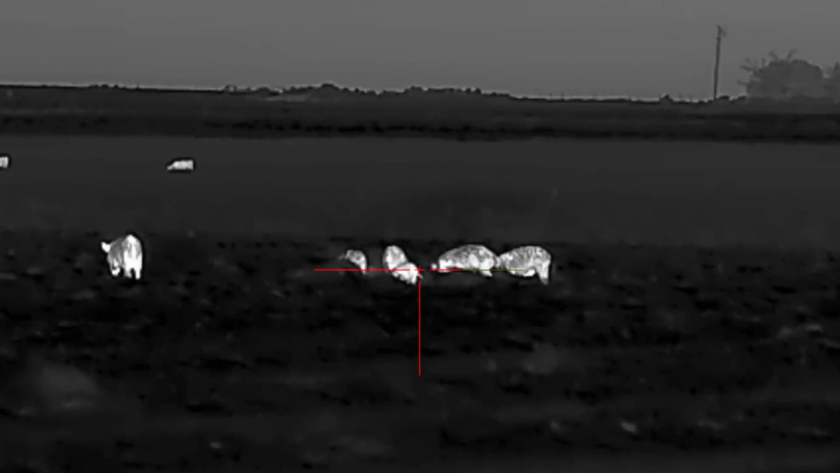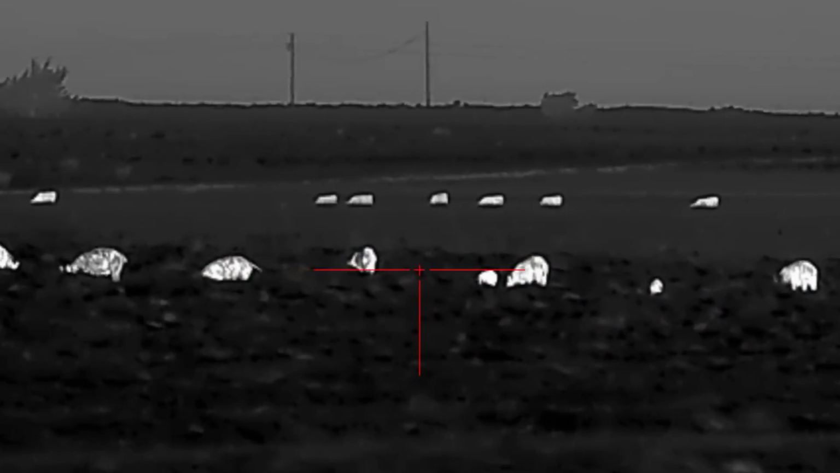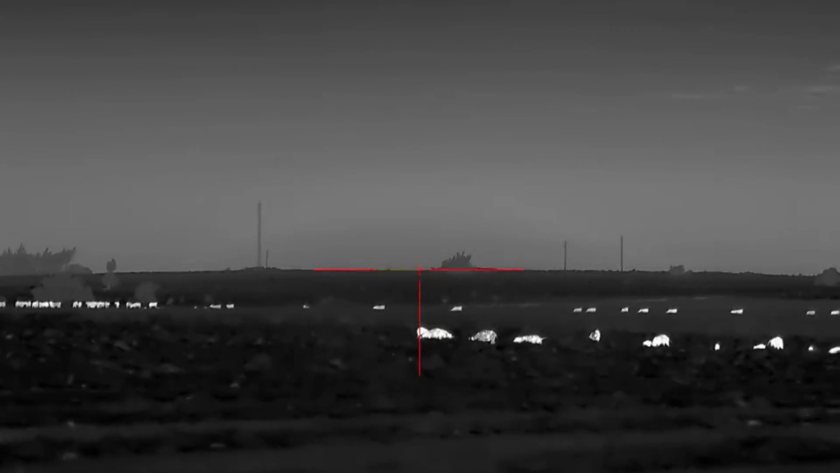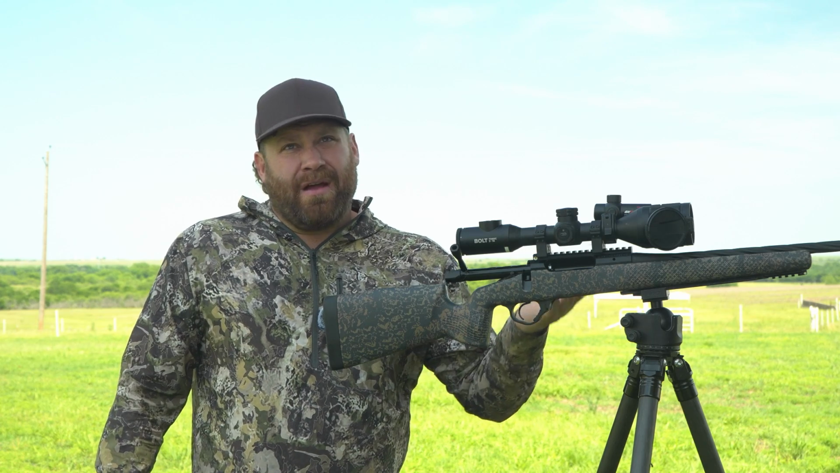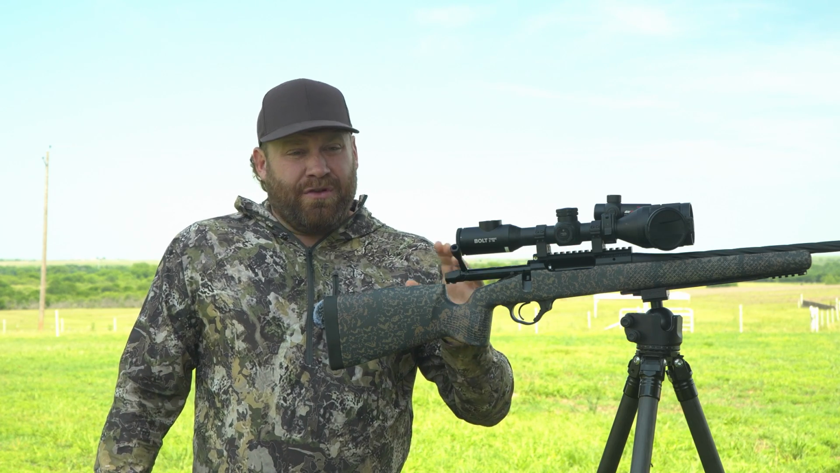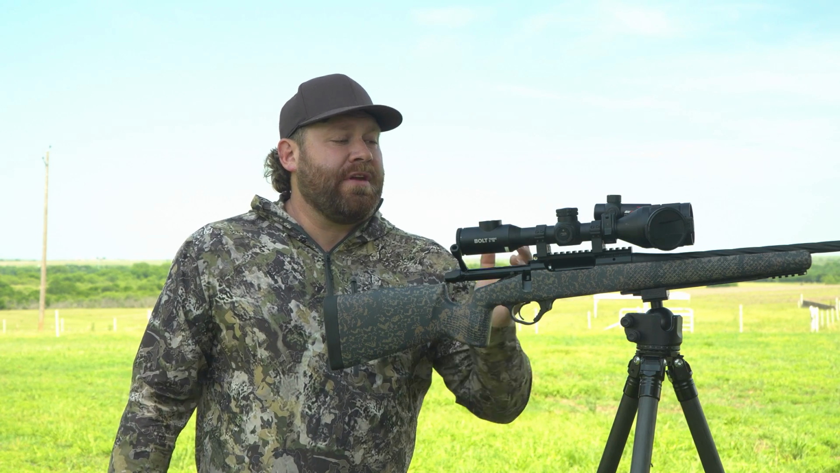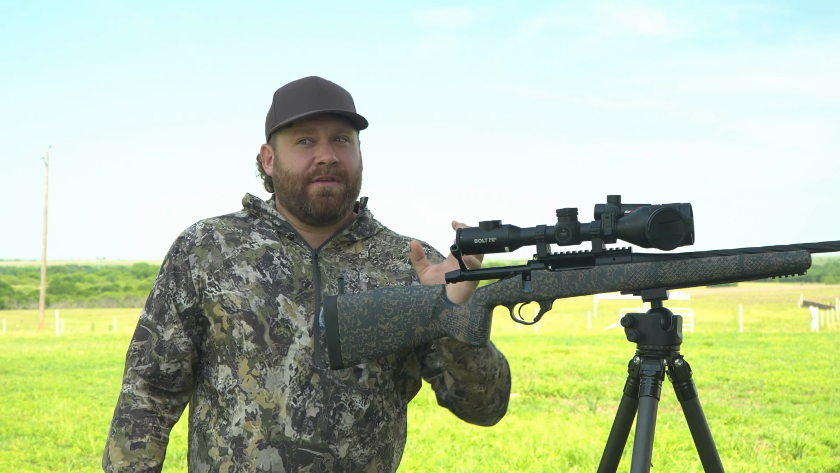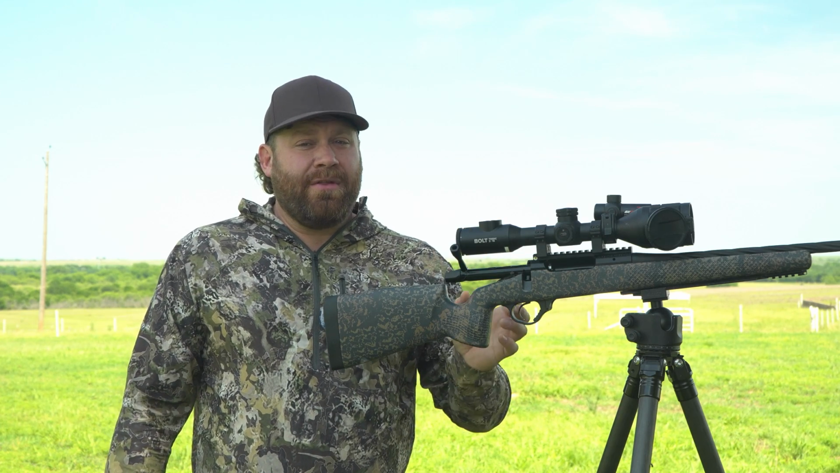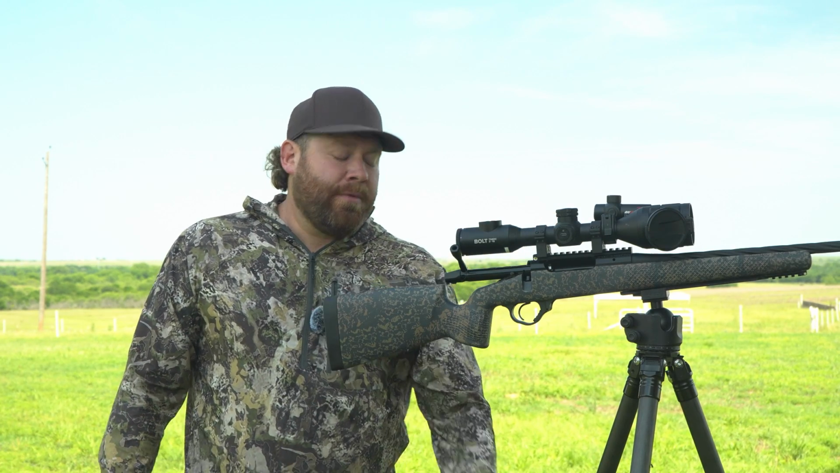The nice thing about being 1024 is that you can zoom a long ways before you start getting a blob and it's not clear. So for example, doubling the magnification to 6 power, which is a ton in a thermal, drops you down to like, what is that, 512? So you're still like insane. The detail you can see at distance with this is sort of just mind-blowing. I was using a 640 sensor handheld and then would switch back to this and it was just like, holy smokes.